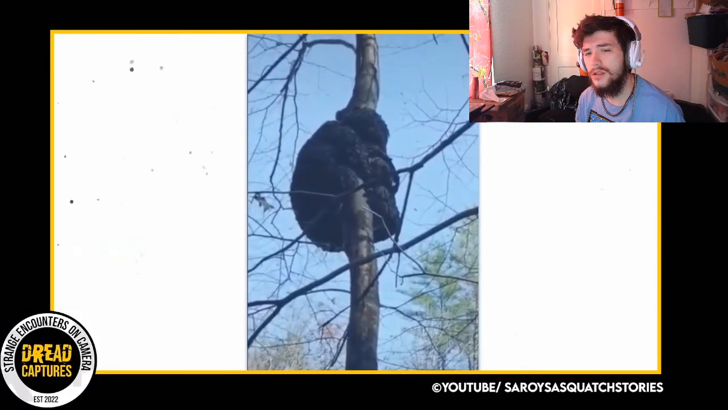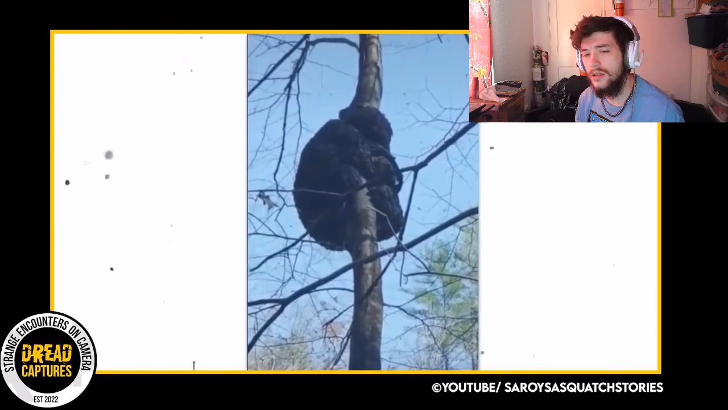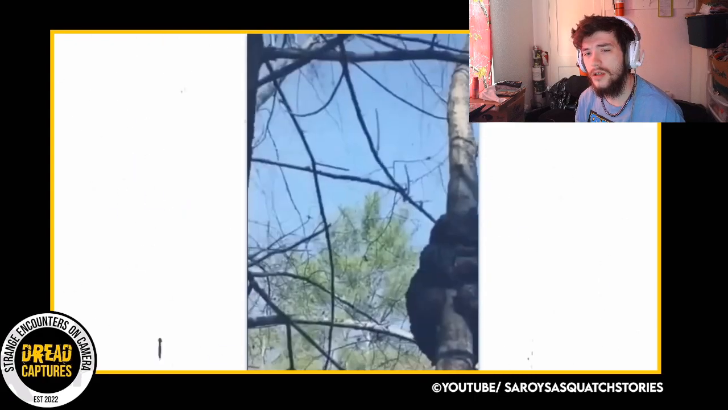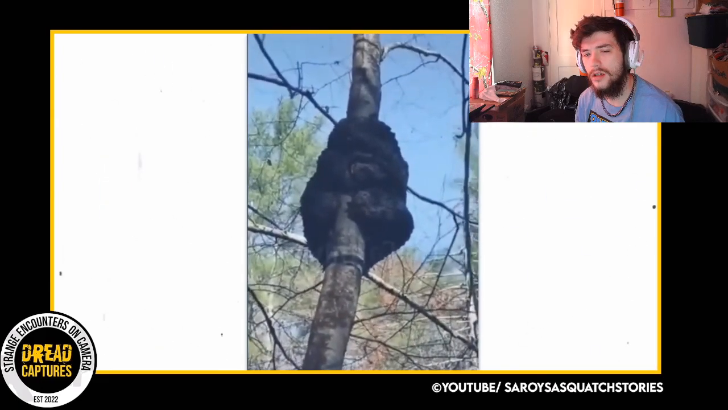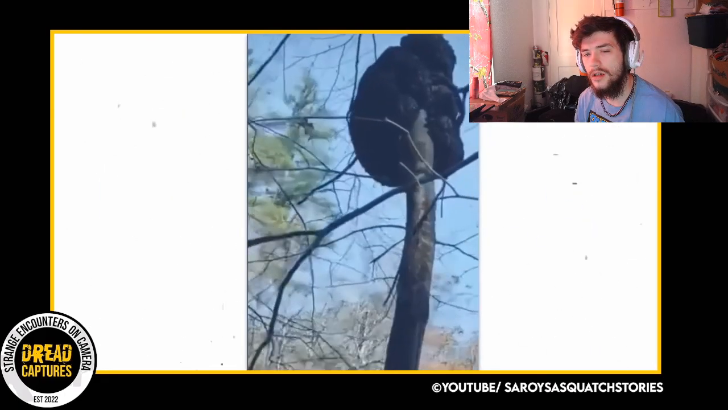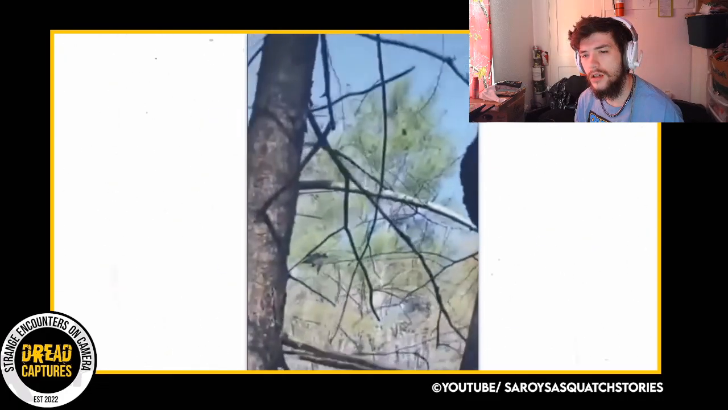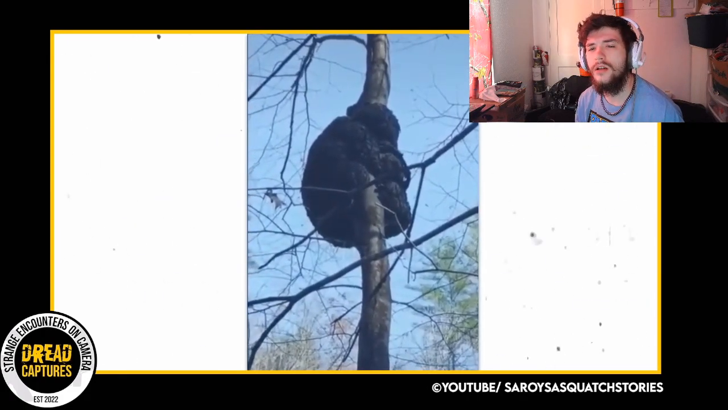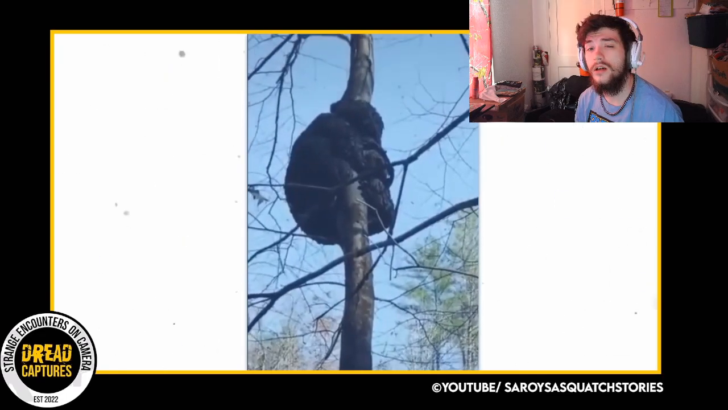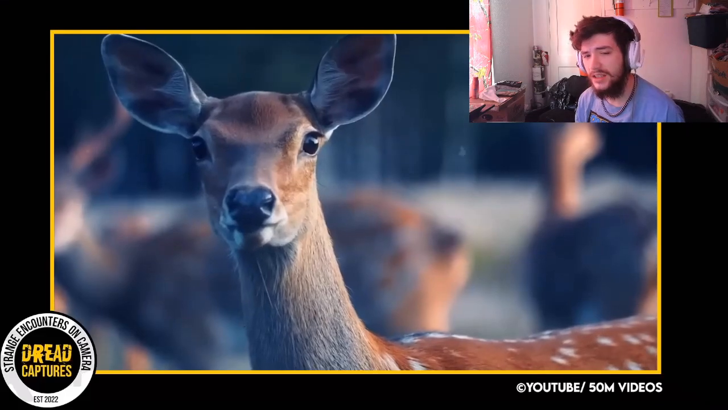Honestly, I'm not really sure what to say about this one here. At first glance, it looks like a creature hugging a tree for sure. You can see the semblance of arms wrapped around the tree and a head buried in the arms. But the more I look, the less I'm sure this is an actual creature. The original uploader said that this was supposed to be a baby Sasquatch. You be the judge. I'm not sure what that is.